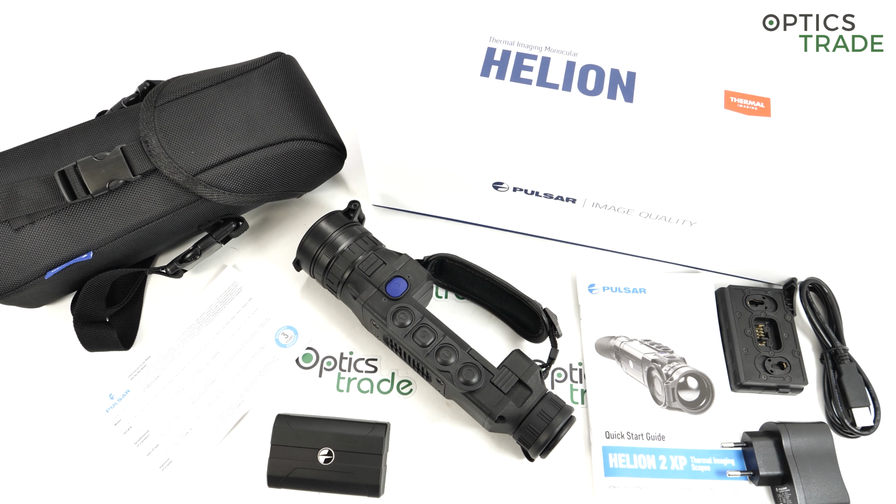And what that means for the image, it means that you get a substantially better contrast and you see substantially more details. Because if there is only 40 millikelvins of difference between the temperature of anything in your field of view, you will notice that difference. And where is this really important? When you're using this device, and let's say you're looking at red deer, and we all know, okay, the body is hot, you're able to see the body and so on, but then there is a trophy which is cold.